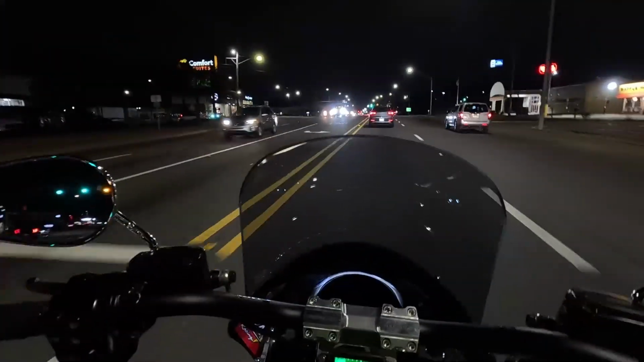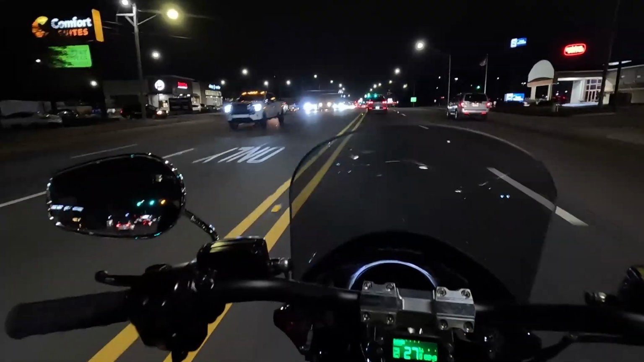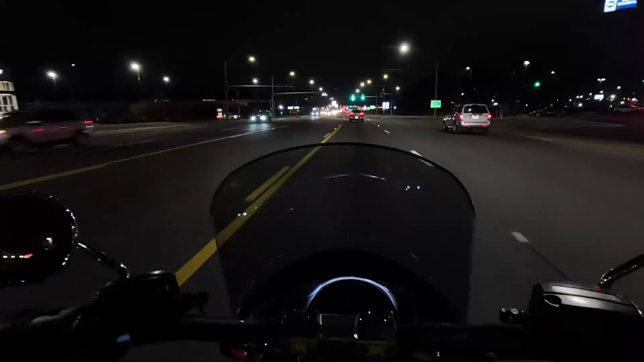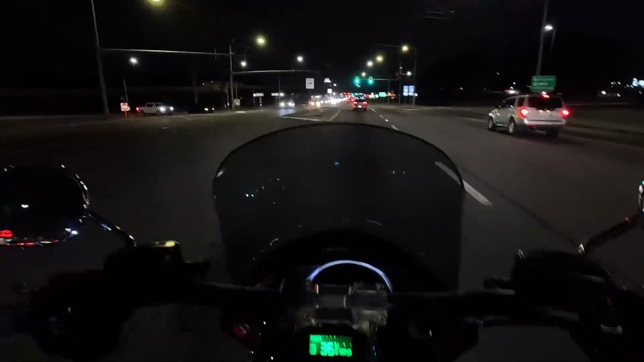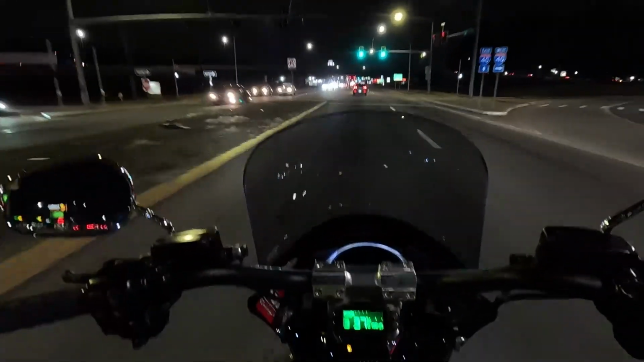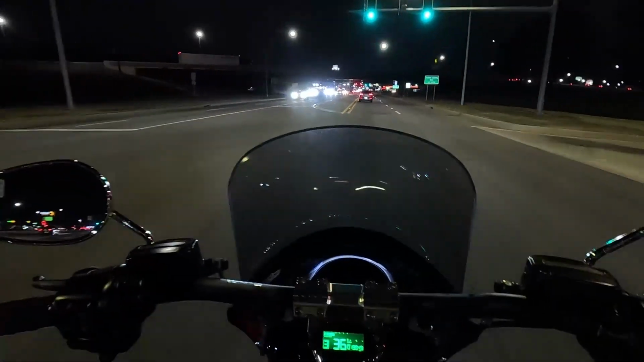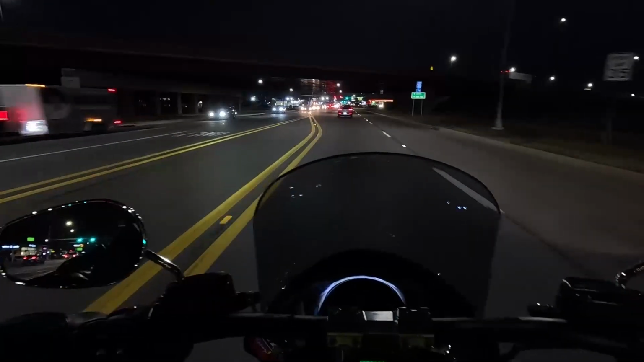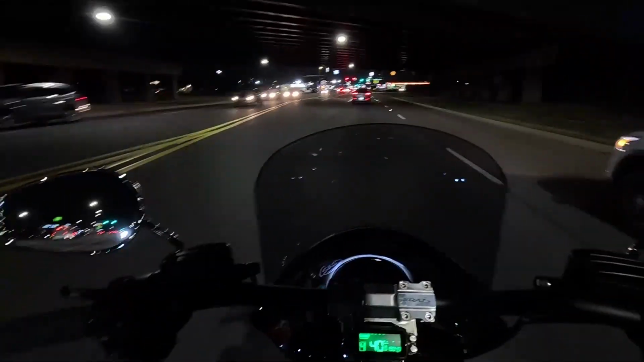So maybe I'm crazy, tell me what y'all think, but I like going this way sometimes, because it allows the bike to operate at a lower RPM instead of just screaming at like 3,200 RPM for 40 minutes straight. It allows it to stop but not turn off.